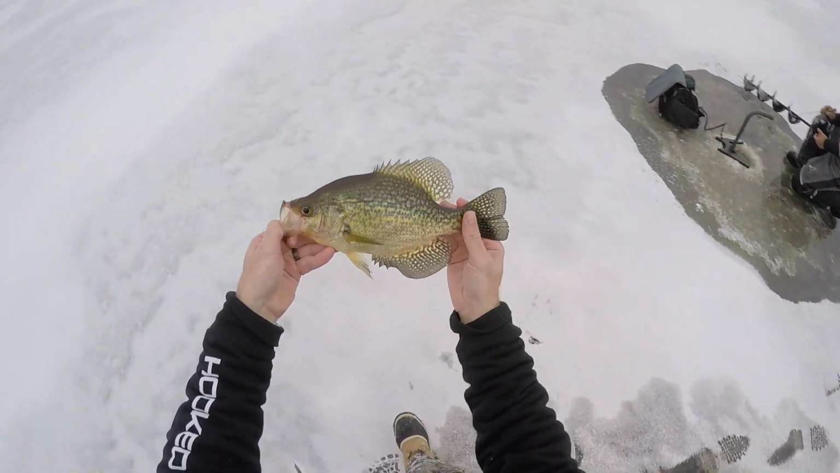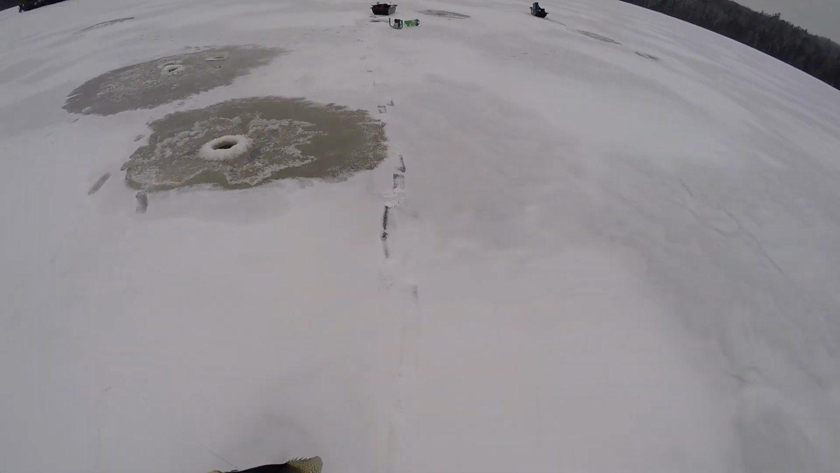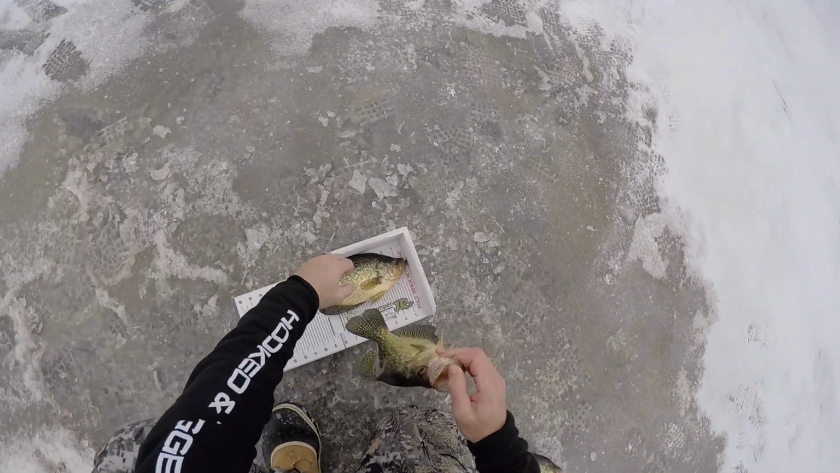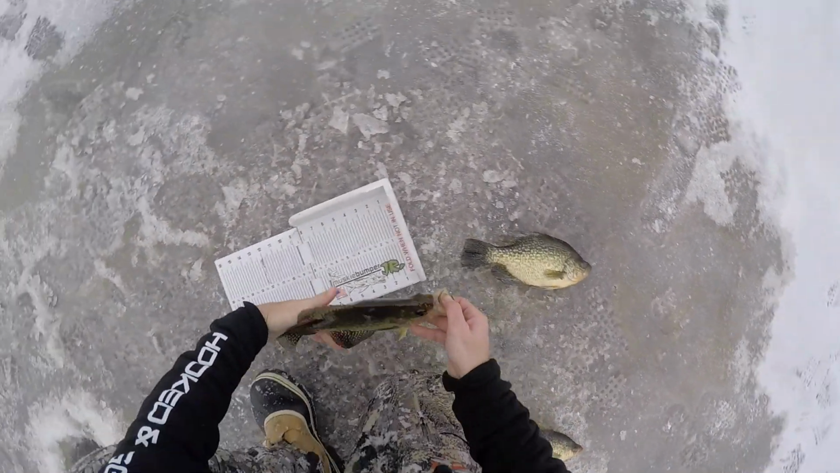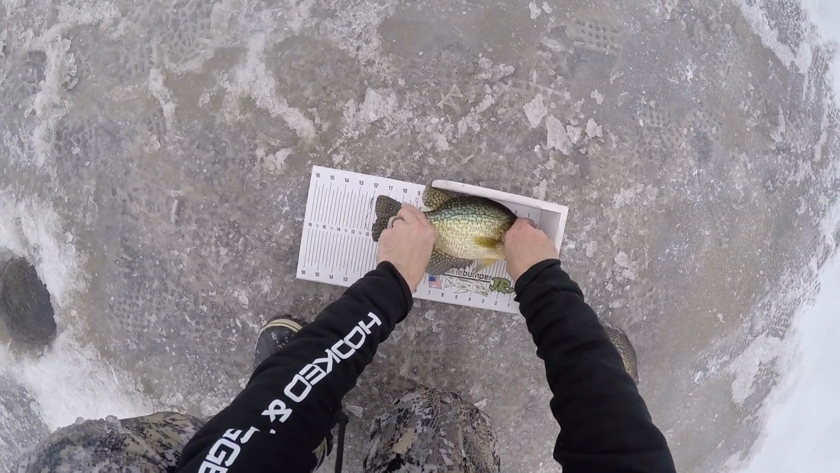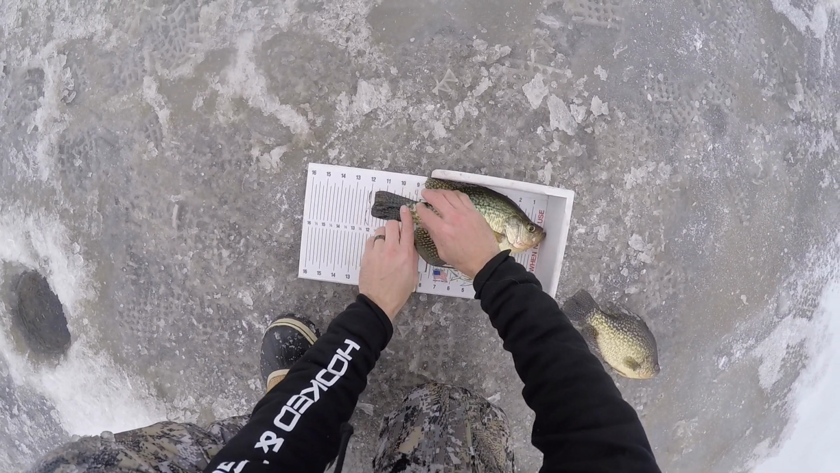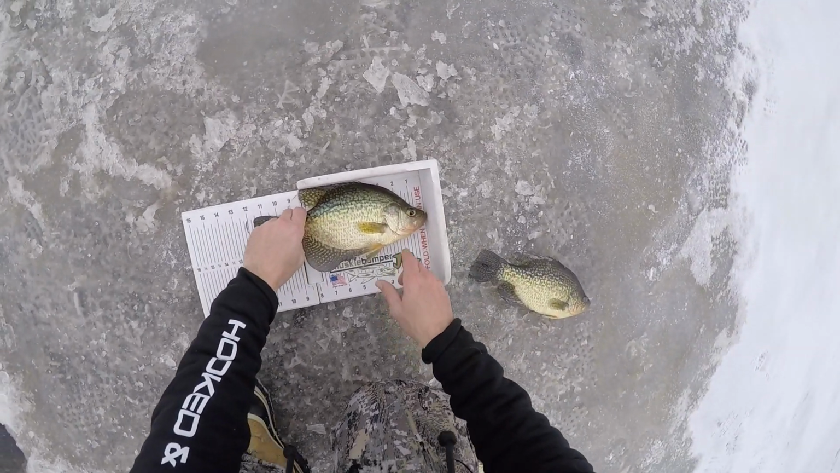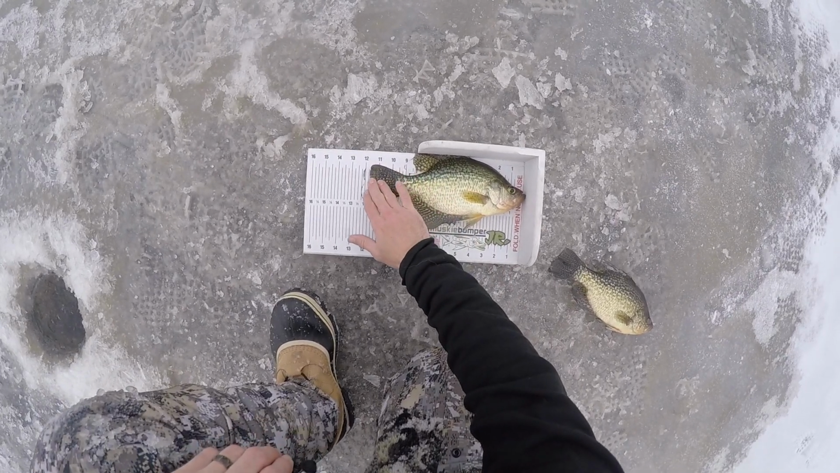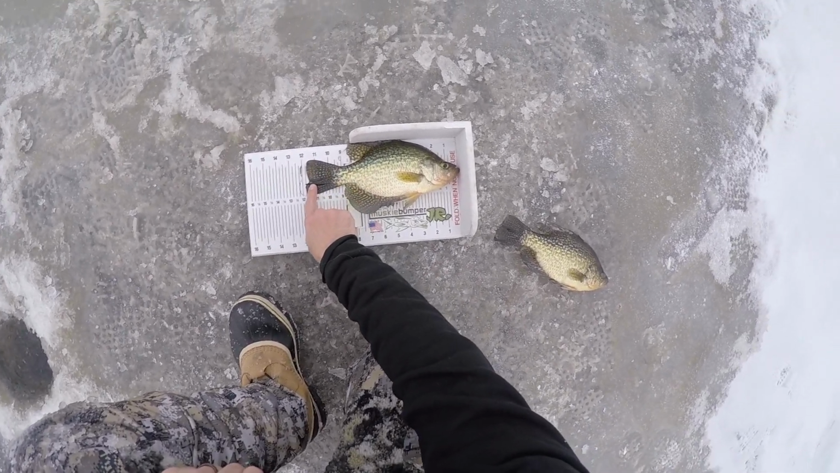Let's go measure him real quick. Yeah, I think he might be 12. What do you guys think? 12? Not as big as this guy here, but let's see. Mouth closed. Pinch the tail. Let's see if I can get 12 out of him. I don't think I can. Nope, just shy of 12. 11 and 3/4. Yep, 11 and 3/4.